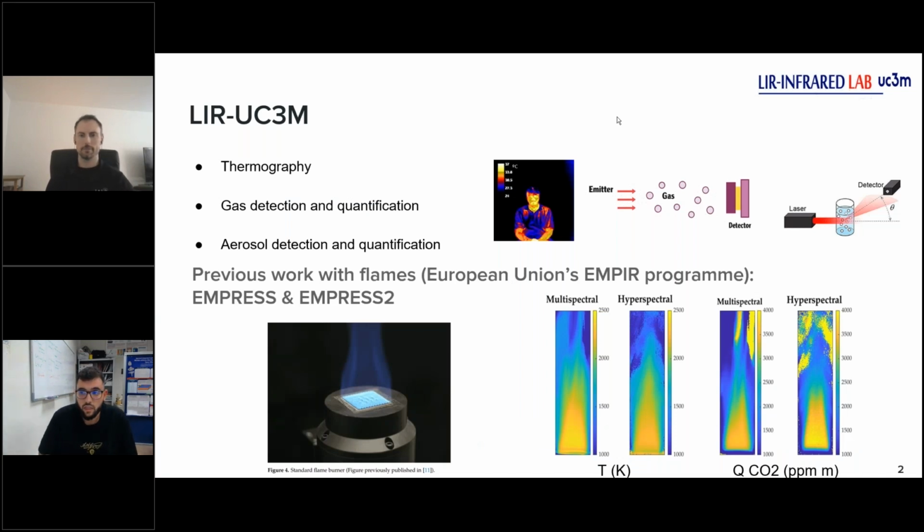But before we dive into the main topic, let me give you a brief overview of our research group. We work on different lines of research and focus on infrared technologies. The first one is the thermography work. Here we work with different cameras in different bands of the spectra and get some infrared images like this.